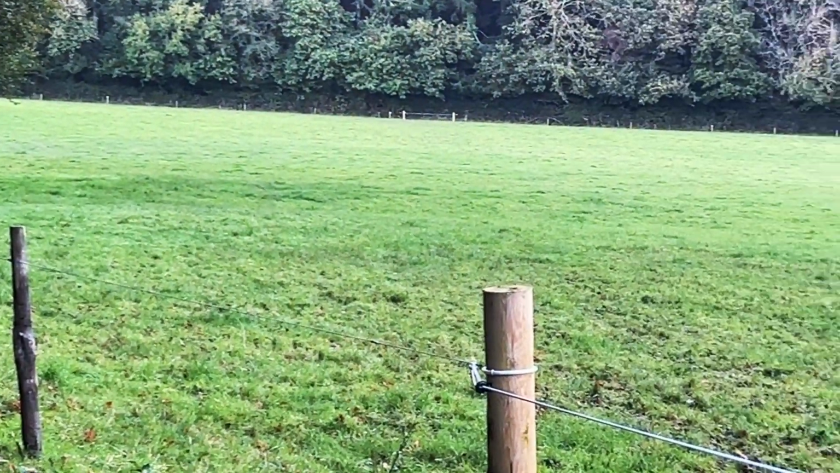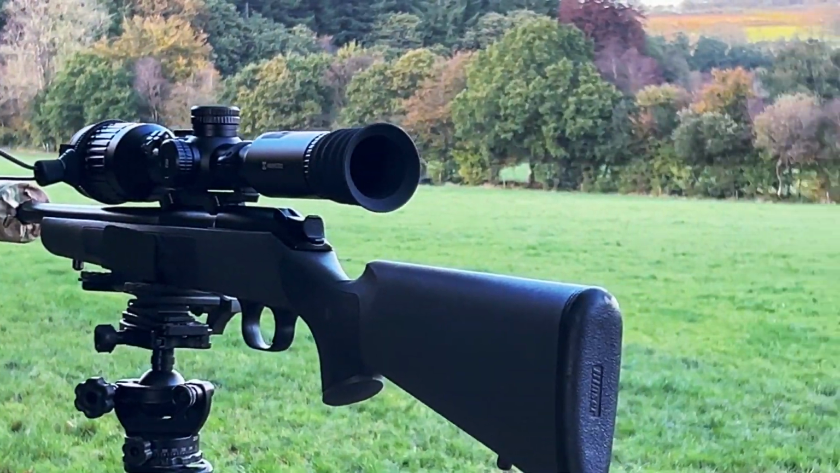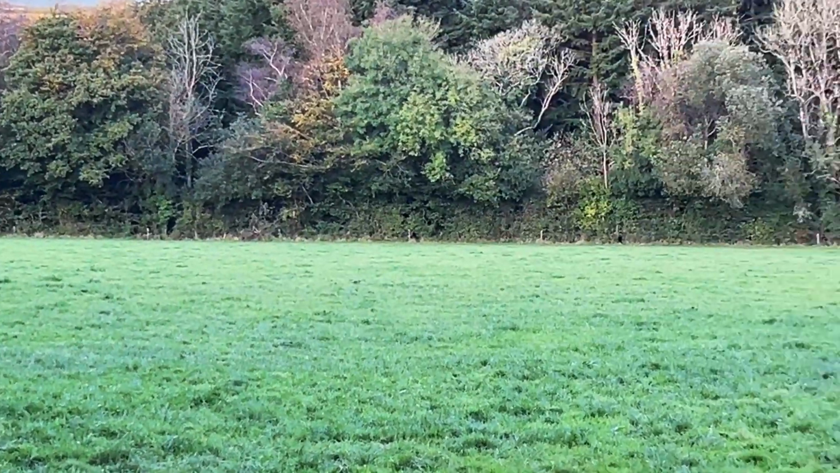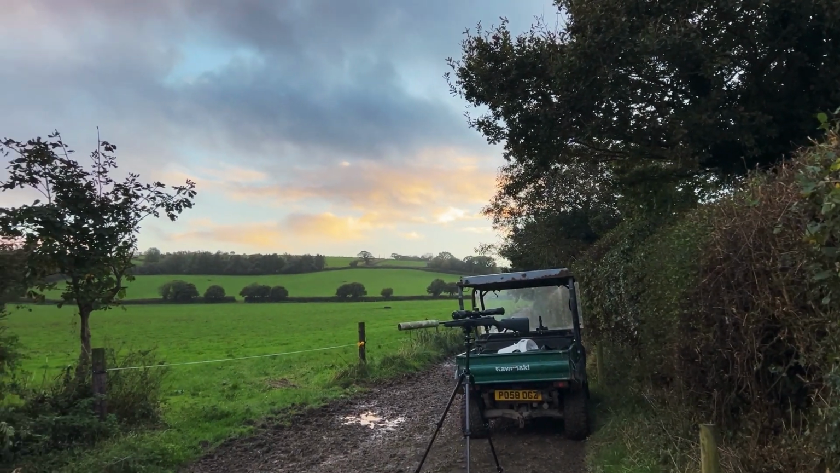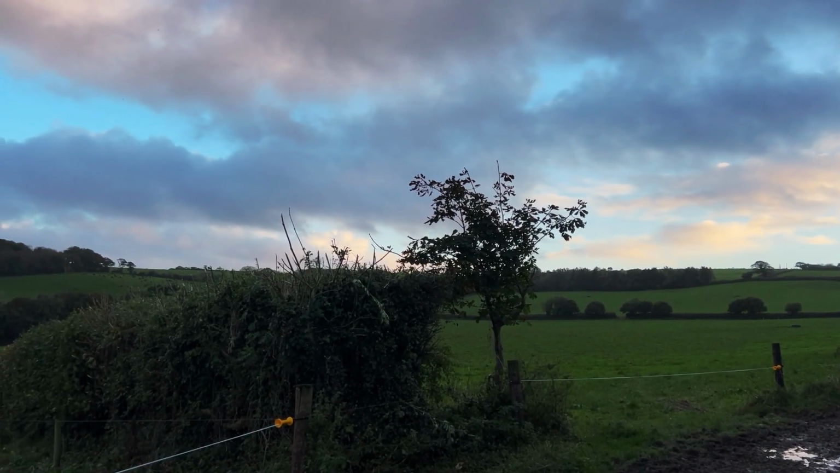It's about 5:45 now. We're in that sort of start of the mimsy light. Sun's not quite set yet, but I think it'll be pretty much full dark by 7:15, so got an hour or so to go. We can get the caller out, see if we can encourage an early fox out to break cover. And from this vantage point up here we can see a good half of the farm, so if we've got any foxes showing, we can reposition and try and get in on them.